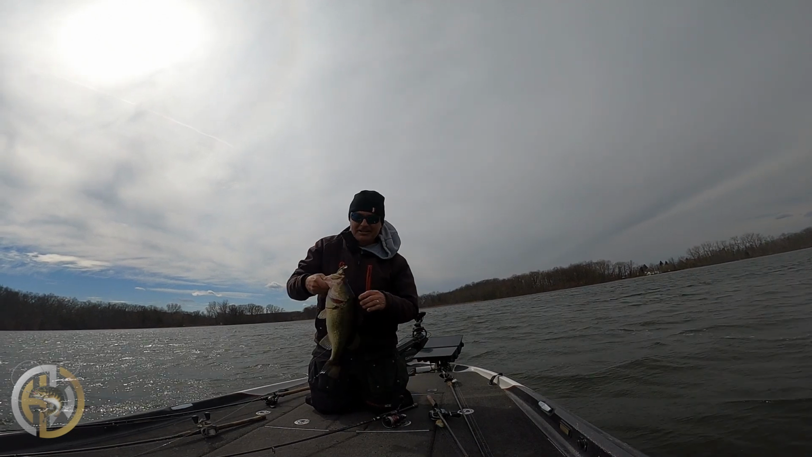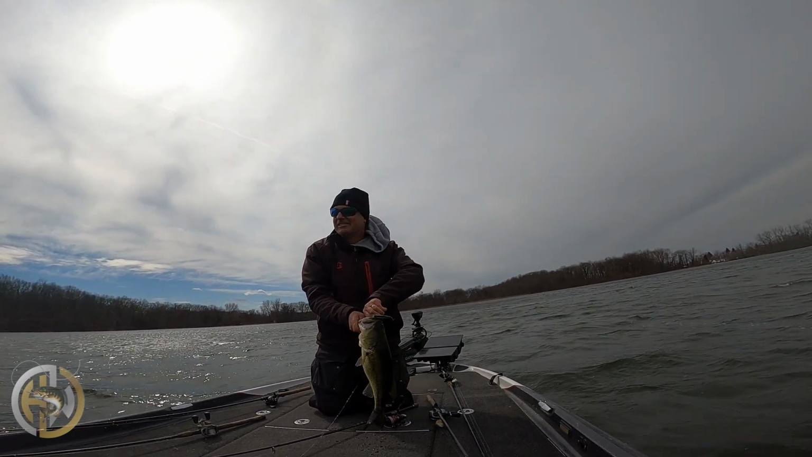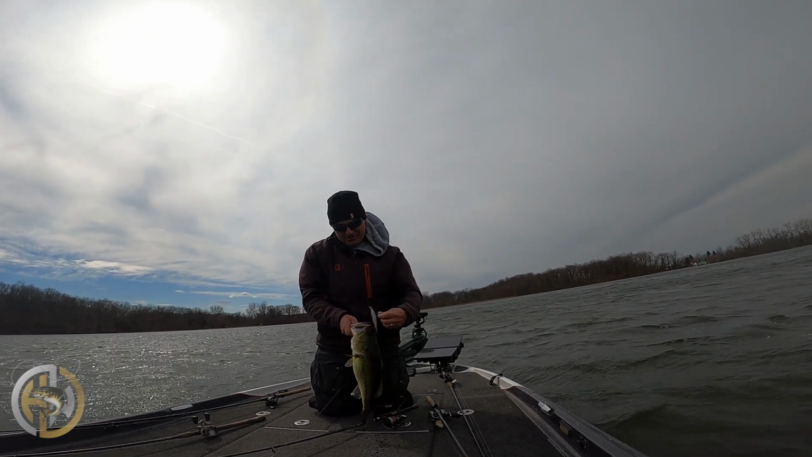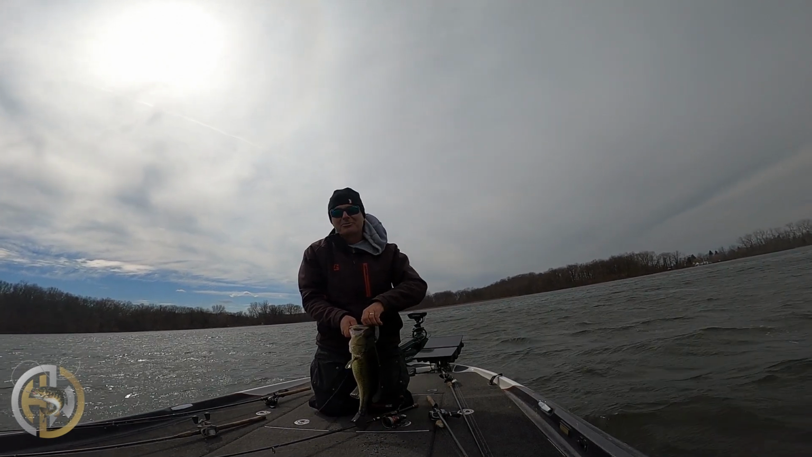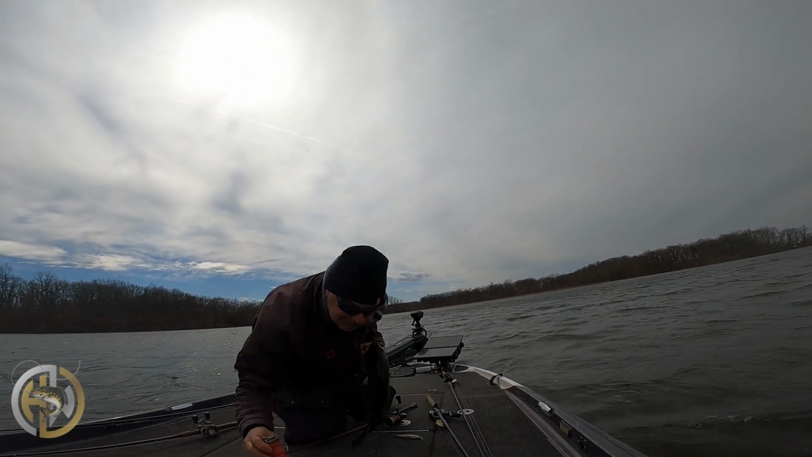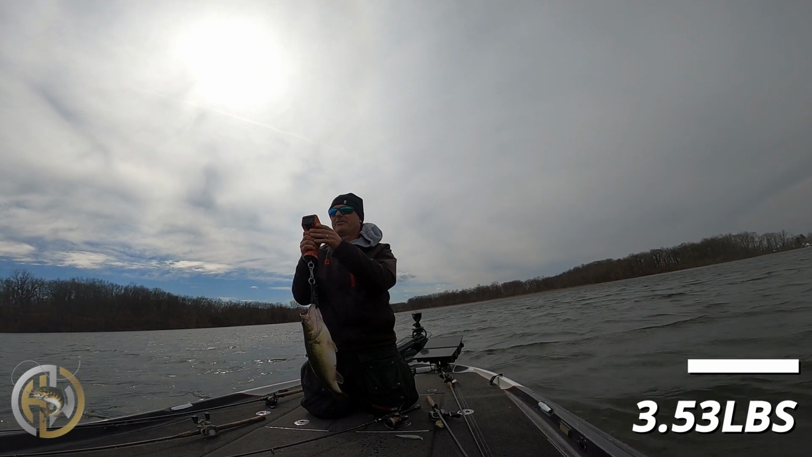Got the Stunna sideways. Windy, nasty. There was one other boat that came onto the lake, stayed on the calm shore. Don't recommend staying on it. Oh, man, that's a good one. Let's see what he weighs. Oh, wow. Oh, yeah, 3.5.